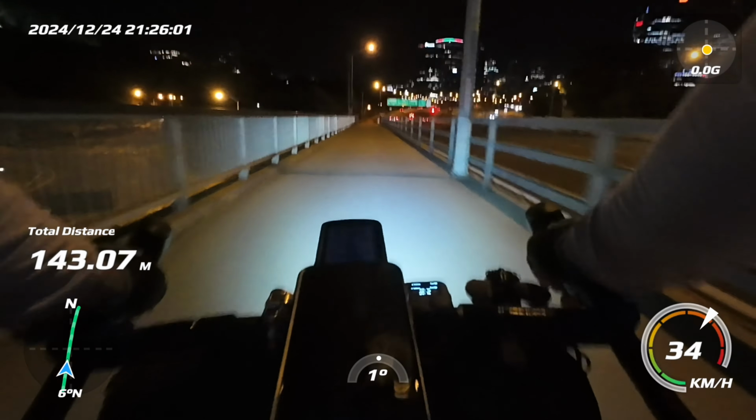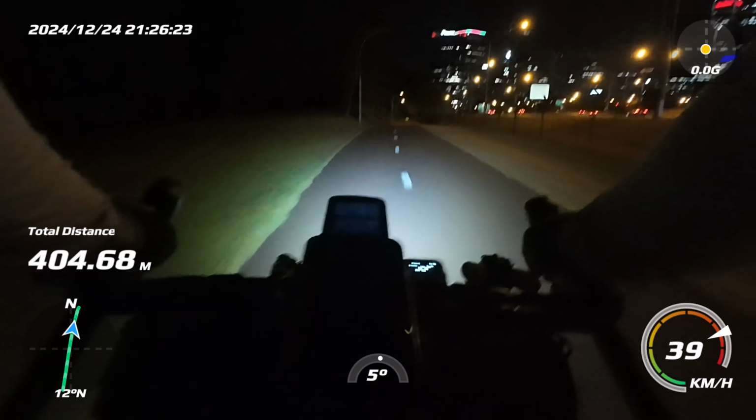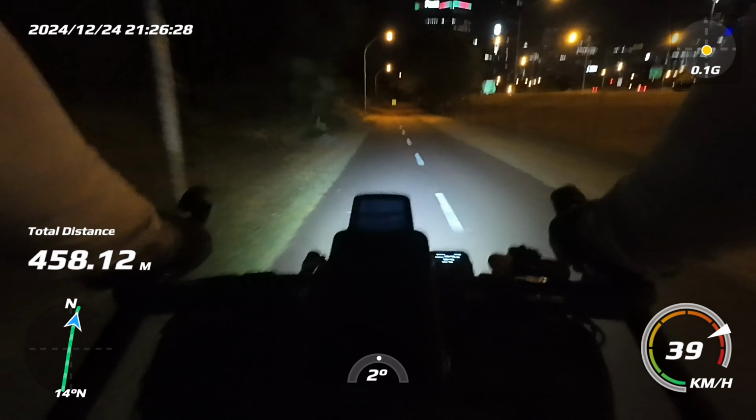Just going over the overpass, go through the city to get over to the other side of the PSP. Love this section, it's so fast. Especially when you've got a bit of a tailwind. I'm hoping that the wind's dying down. Oh, that would be awesome.